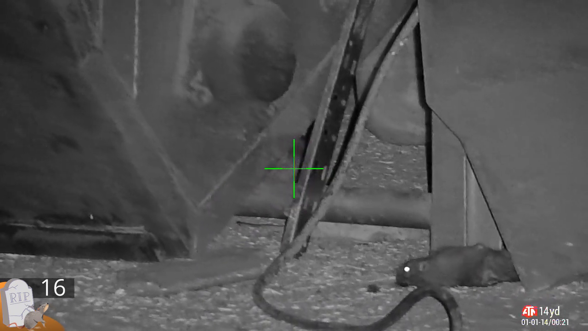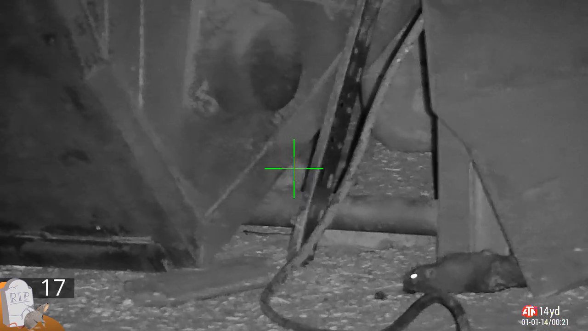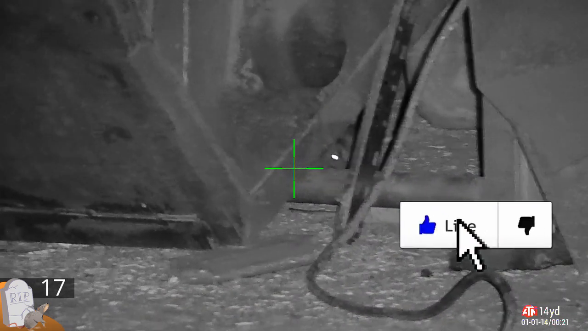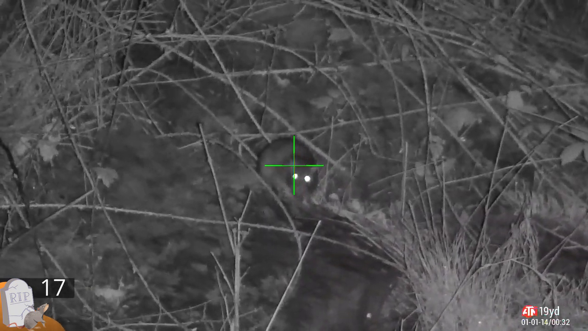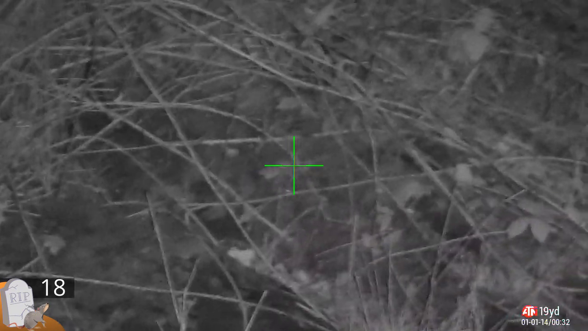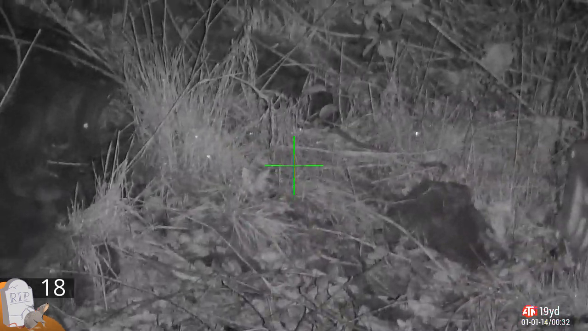They love this little hiding space. So do I though. Just big enough to get a pellet through. Let's go outside. Let's give him a severe headache there. Smashed his skull with that pellet.